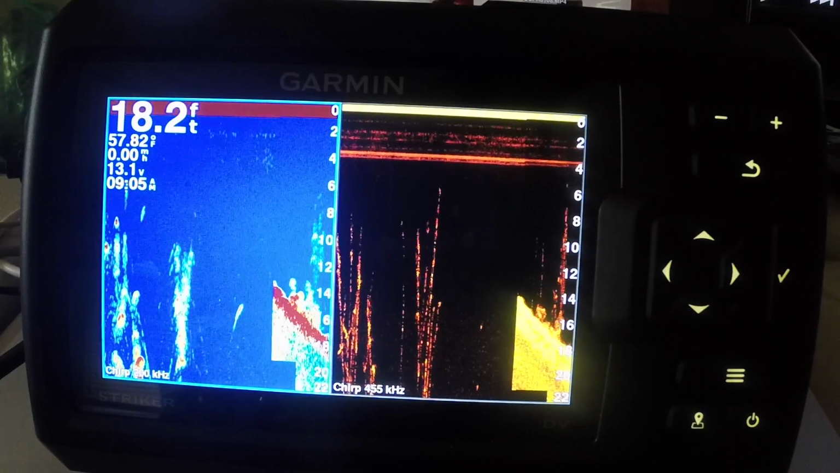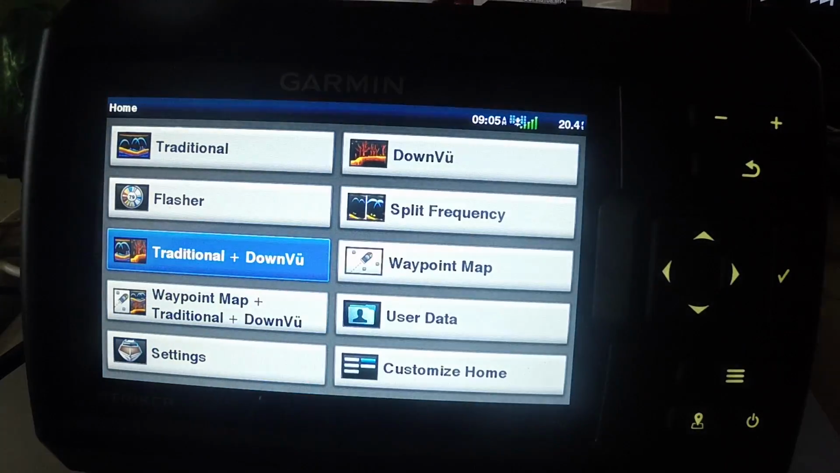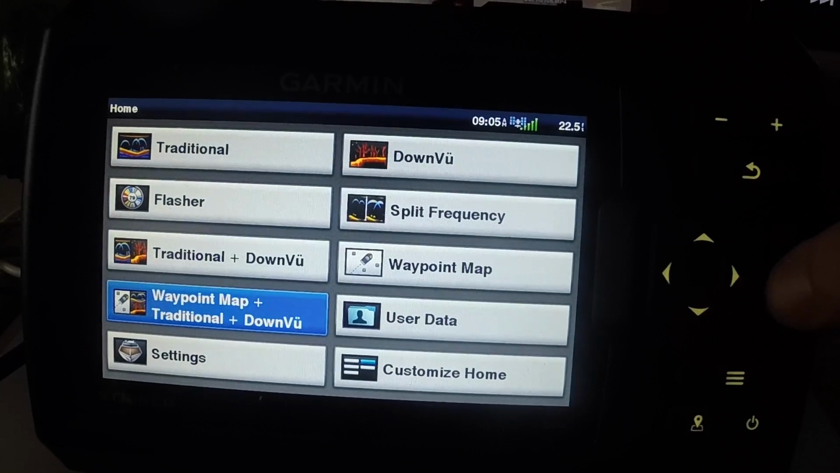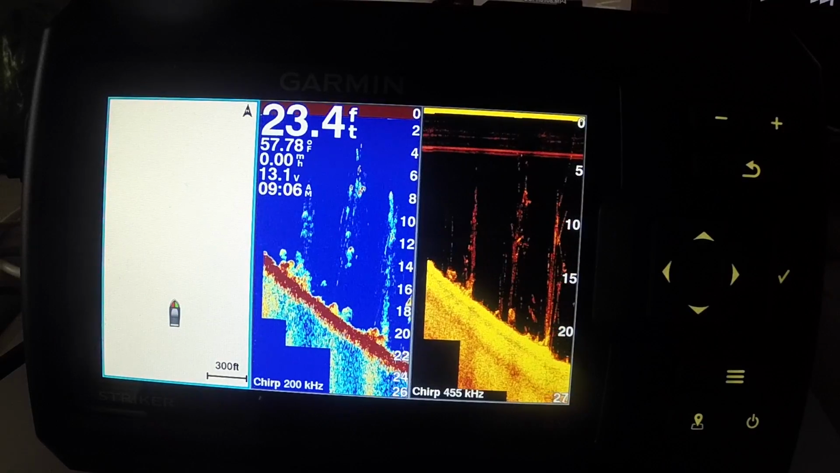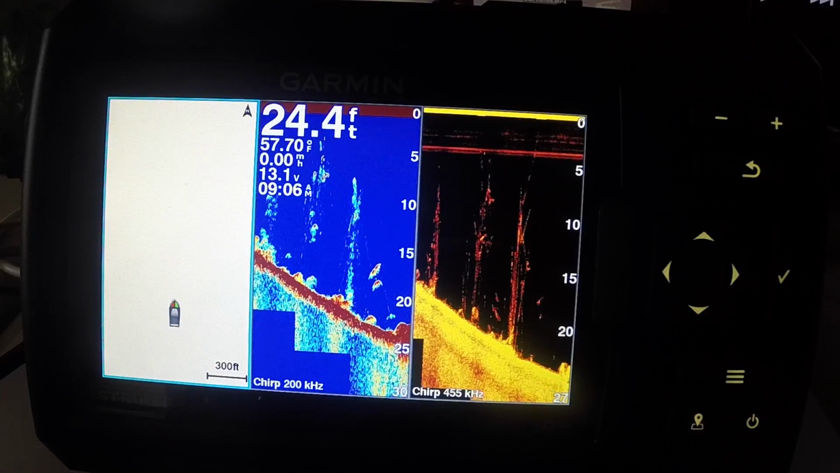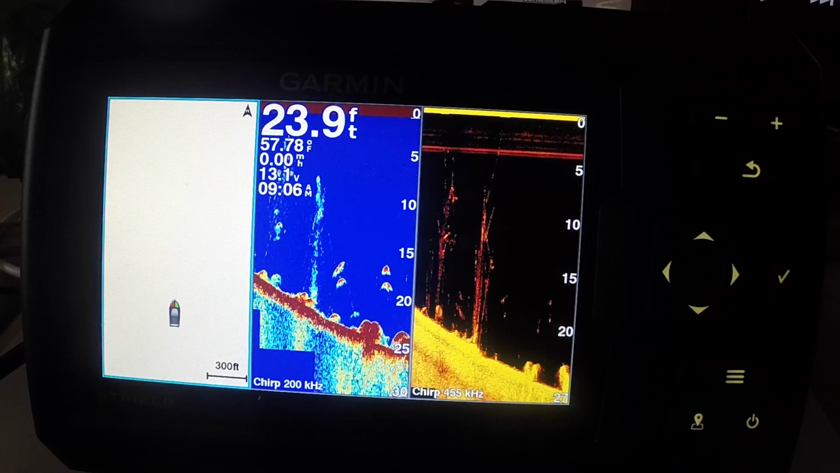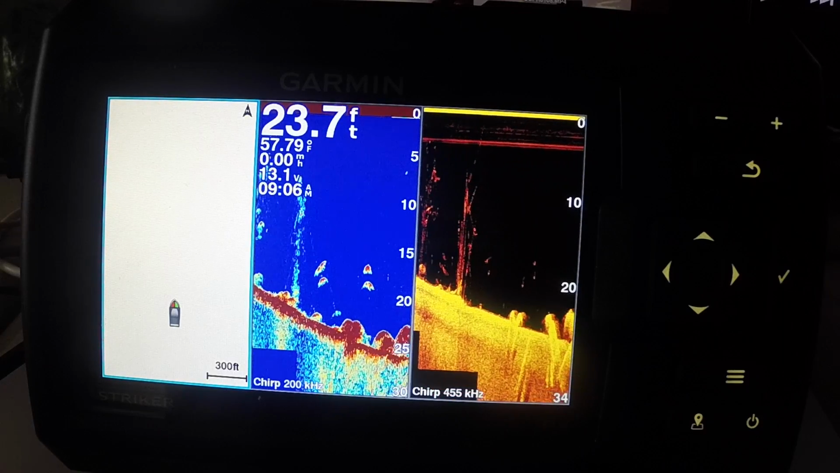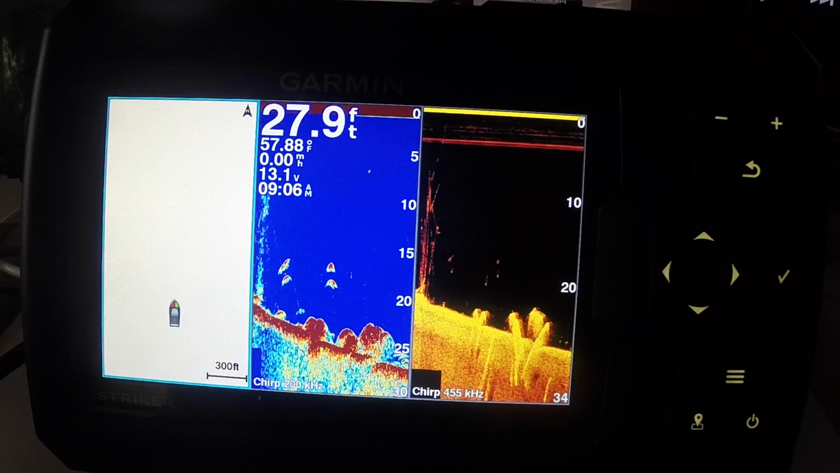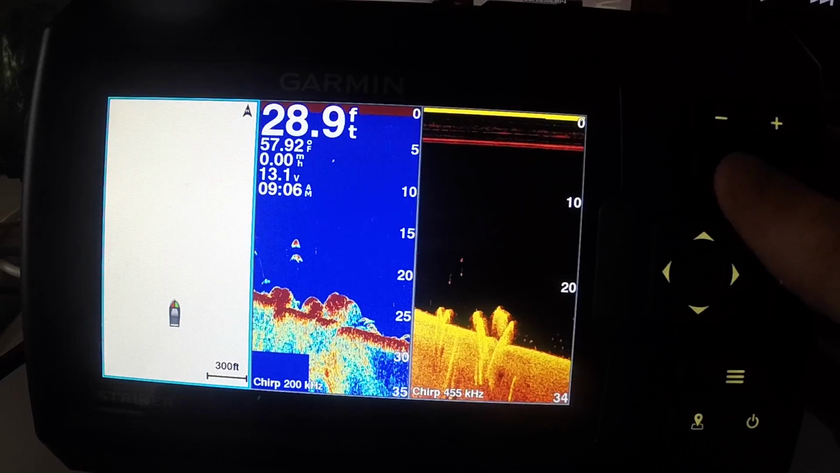And that's why I bought this unit, because for one reason, like the Humminbird and the Lowrances, for this price point, you can only get a unit with down view and sonar. This one is nice because it has the waypoint map as well. Now what a waypoint map on this is, it's not an actual map. It's not like a map of the lake, with topography and all that stuff. This is basically just a map that will mark your waypoints.